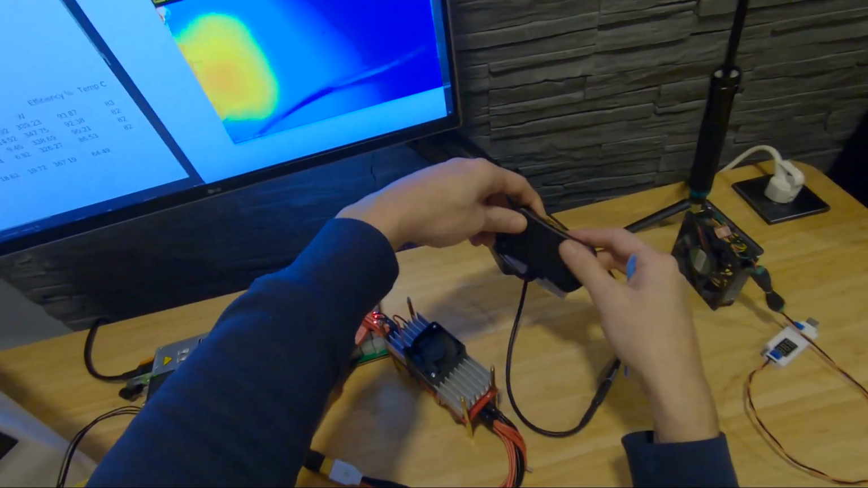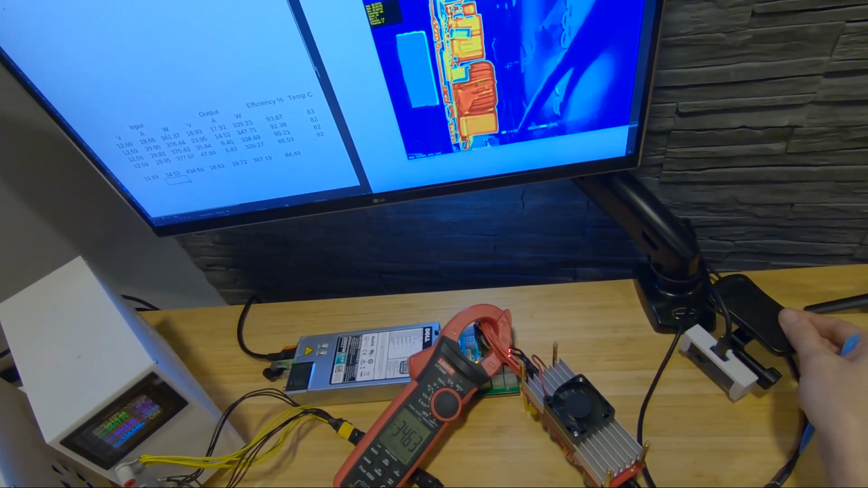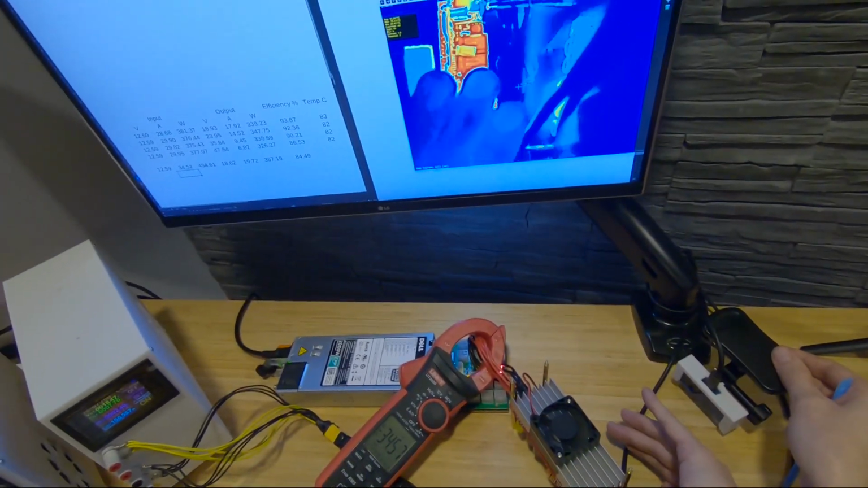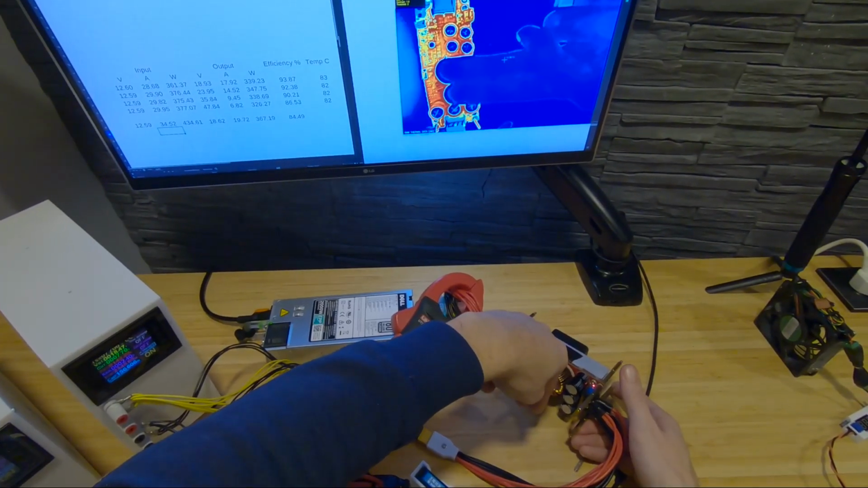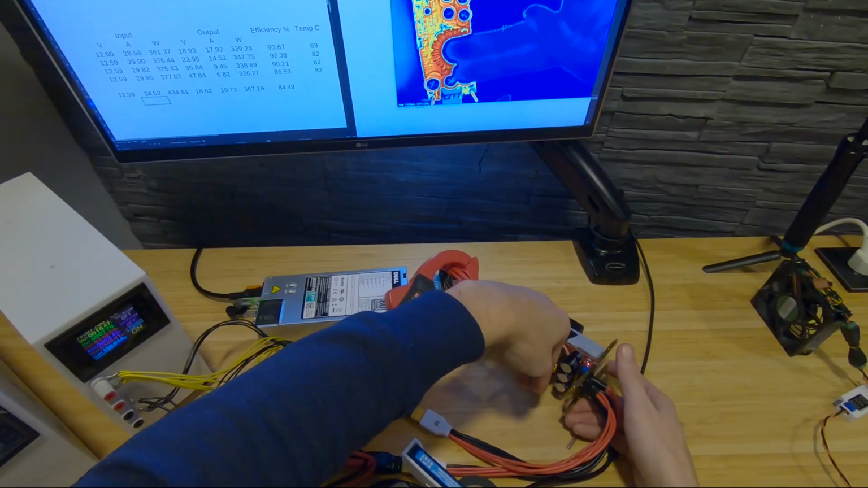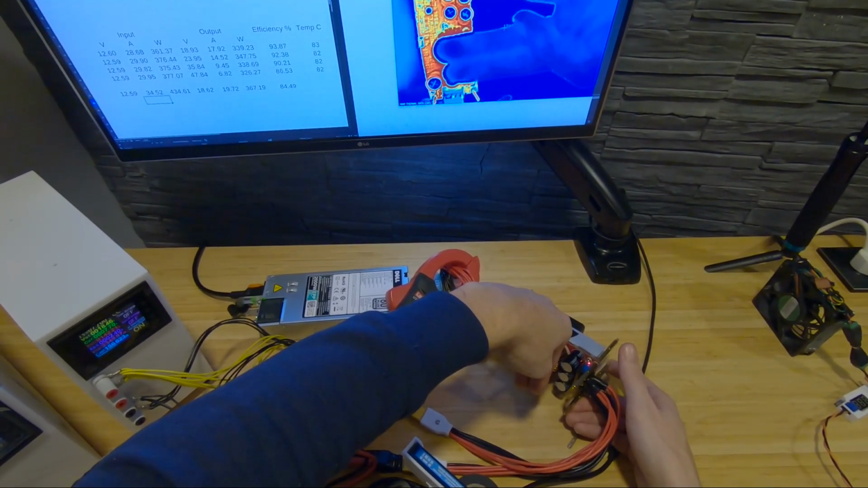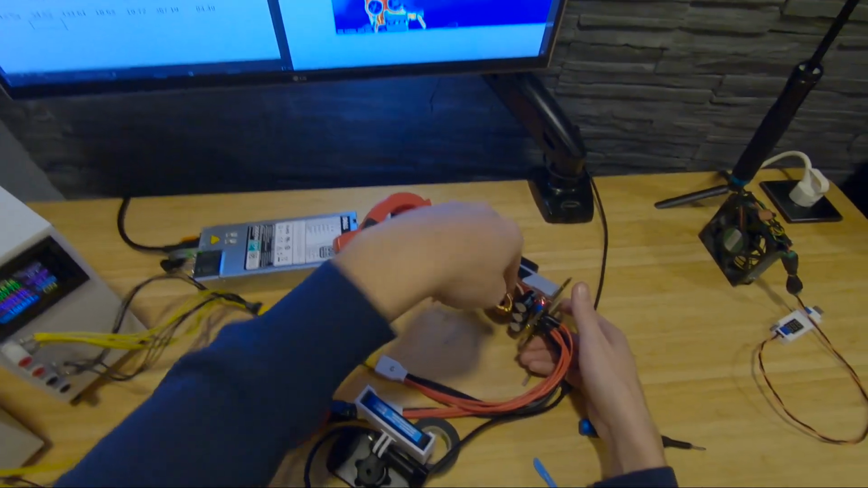The other side, the coil is at 85. So the coil is the hottest one. Then the fuses, and 86 the shunt.